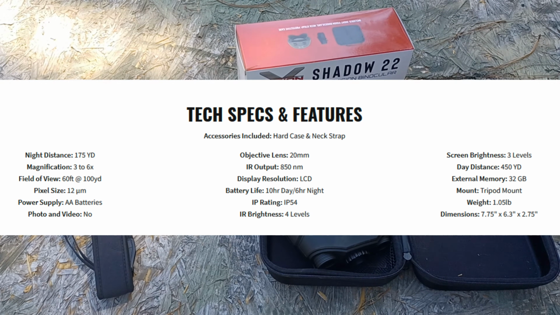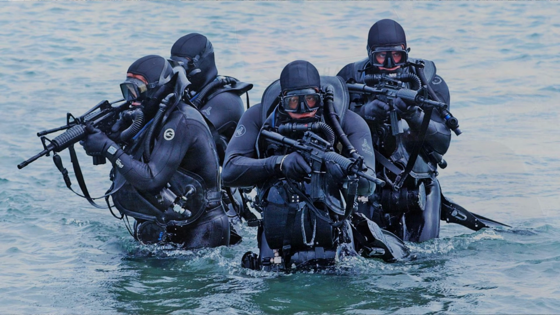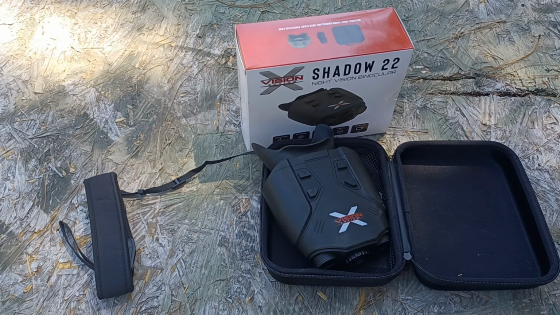Anyway, the battery life is 10 hours daytime, 6 hours night. This has an IP rating of IP54, which again should be plenty for your standard nature watching, hunting, surveillance, that sort of thing. That's fine for a rainstorm, but you don't want to be out in a hurricane, okay? It's not submersible proof. It has 3 levels of screen brightness, weighs 1.05 pounds, and this particular model does not take photo and video, but you can mount it on a tripod.